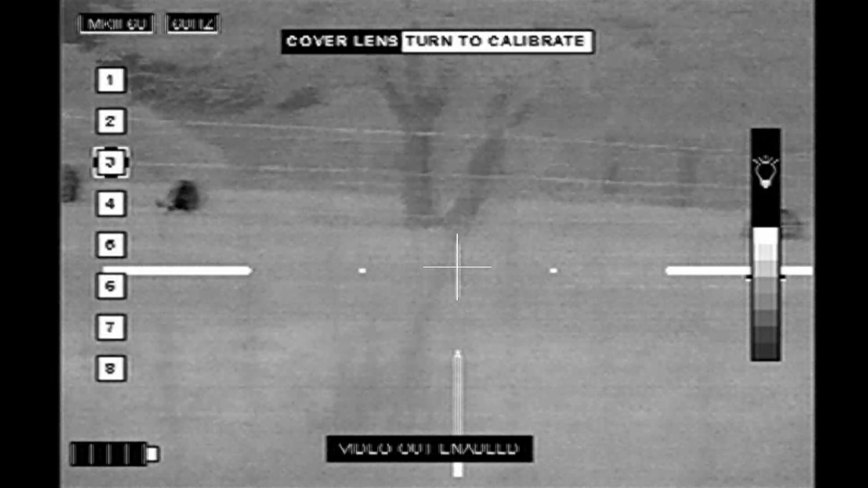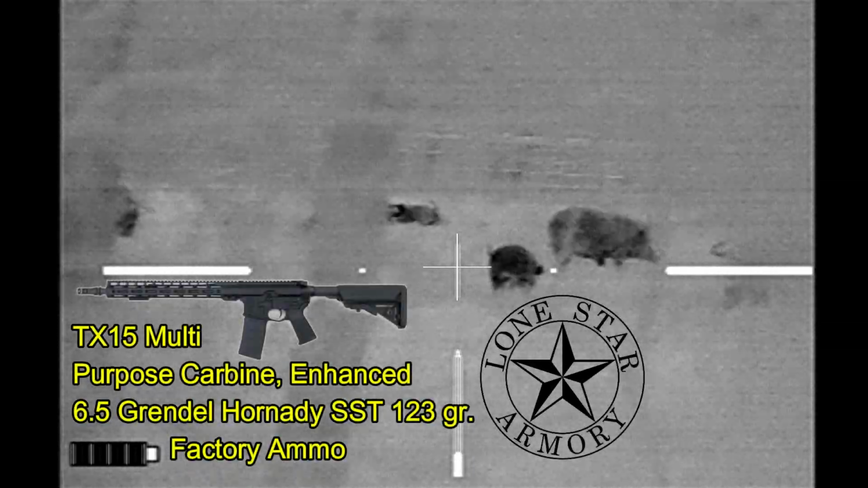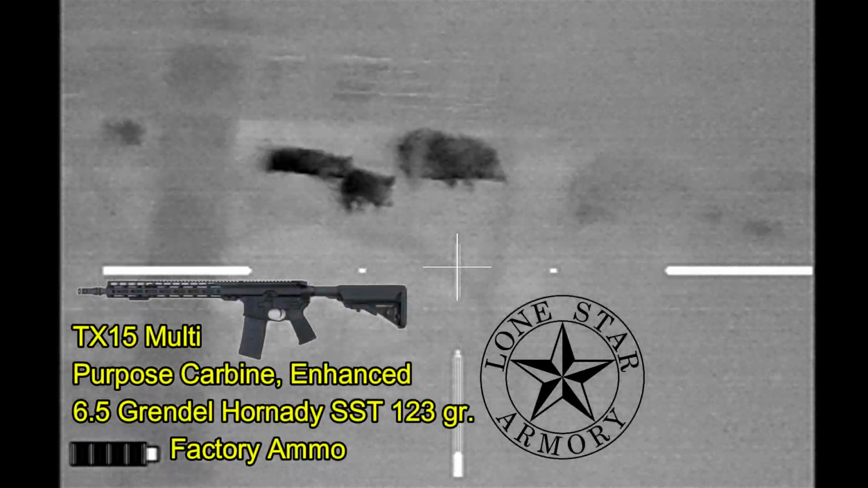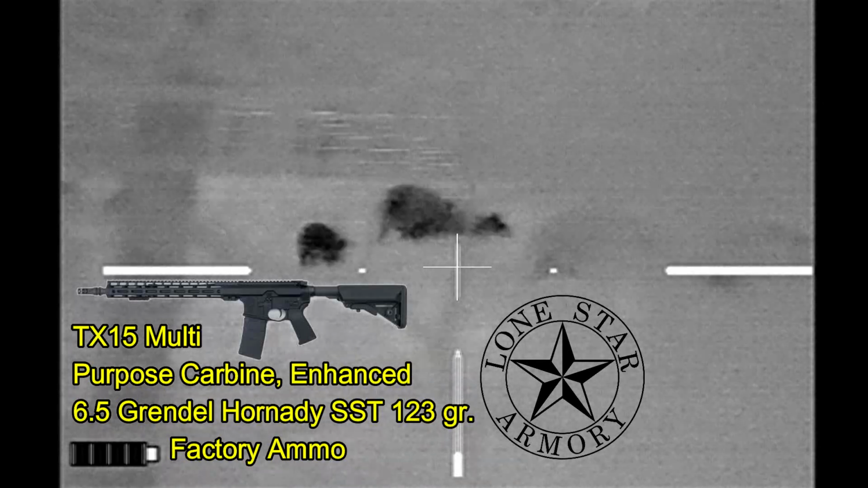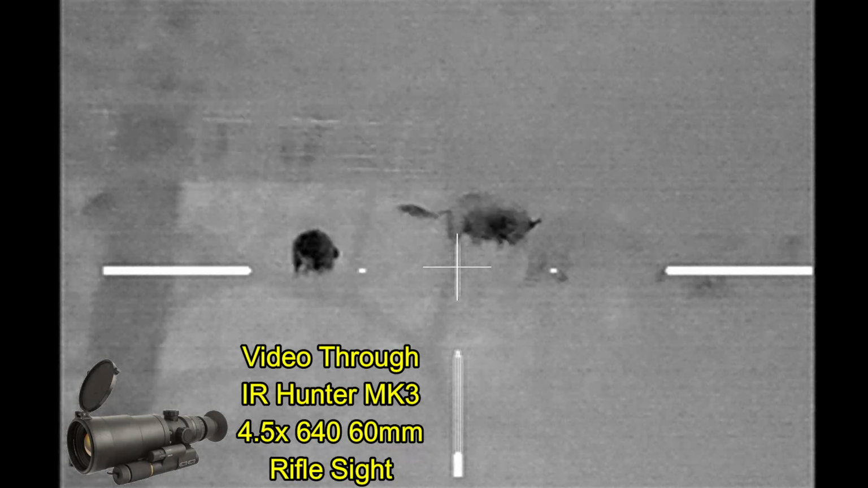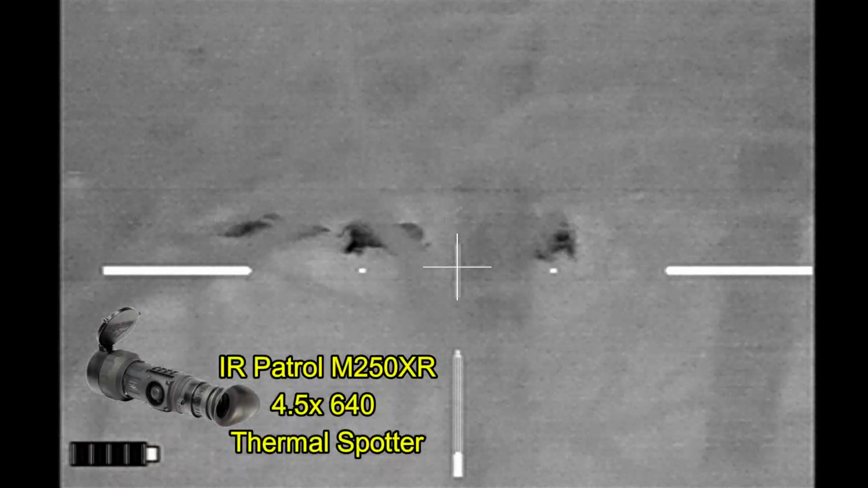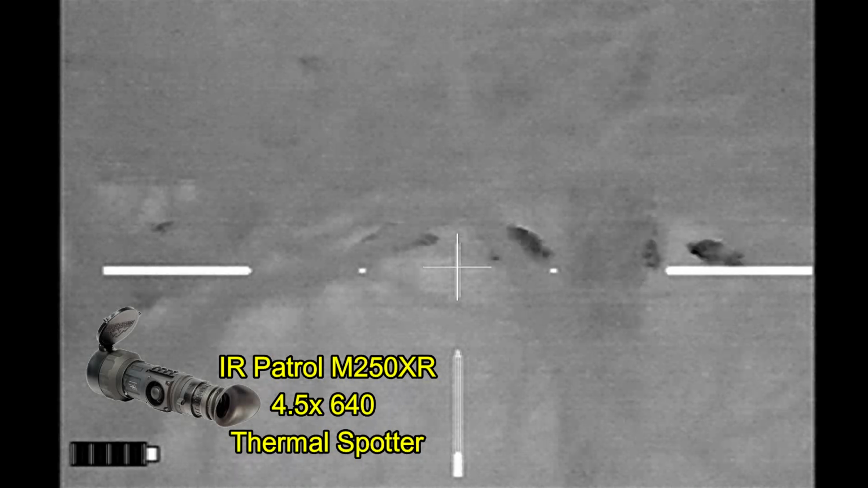And I find a hog sounder behind a fence. I'm going to attempt to take some of them with my Lone Star Armory TX-15 multi-purpose carbine enhanced, shooting 6.5 Grendel Hornady DSST 123 grain ammunition. Of course, I'm getting video through my Hunter Mark III thermal weapon sight, and all the spotting I've done has been with my Patrol M250XR.